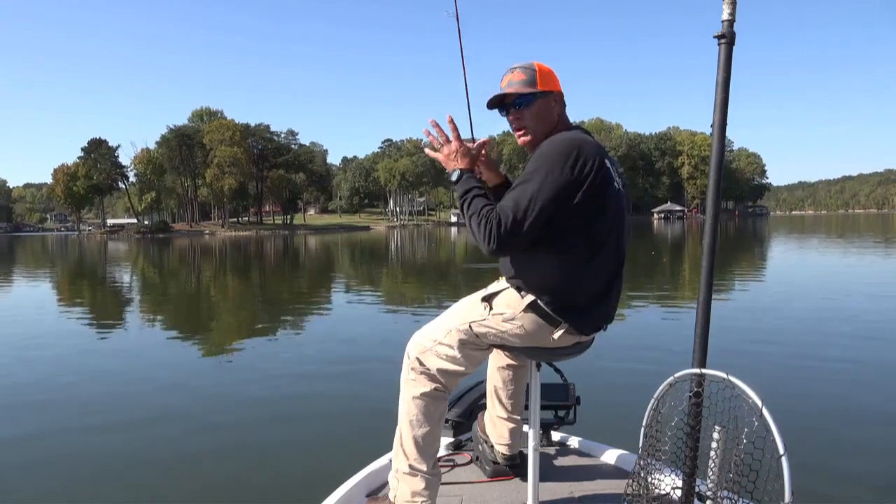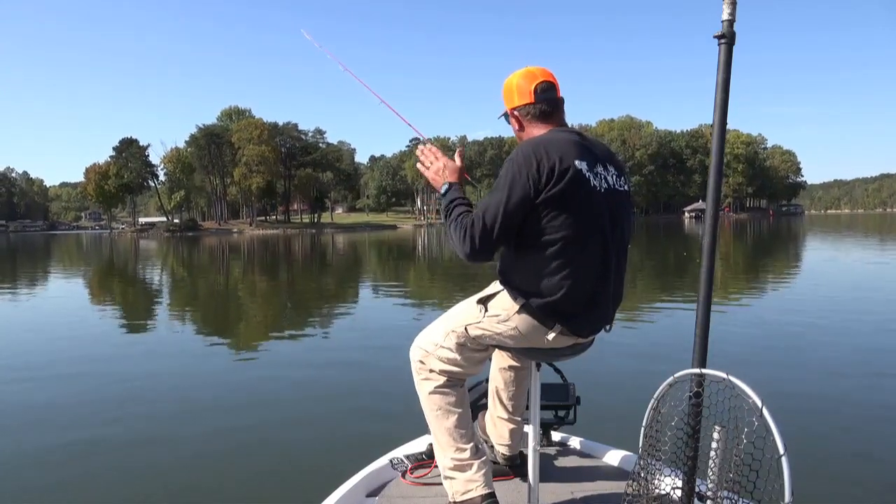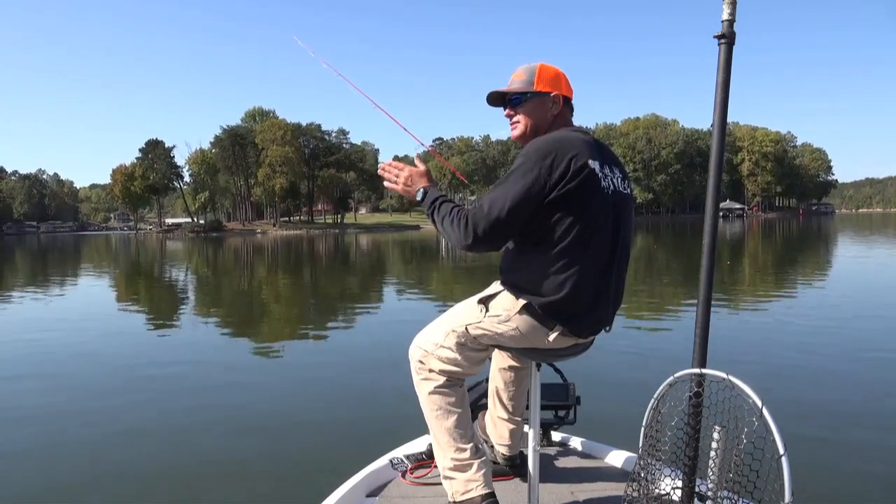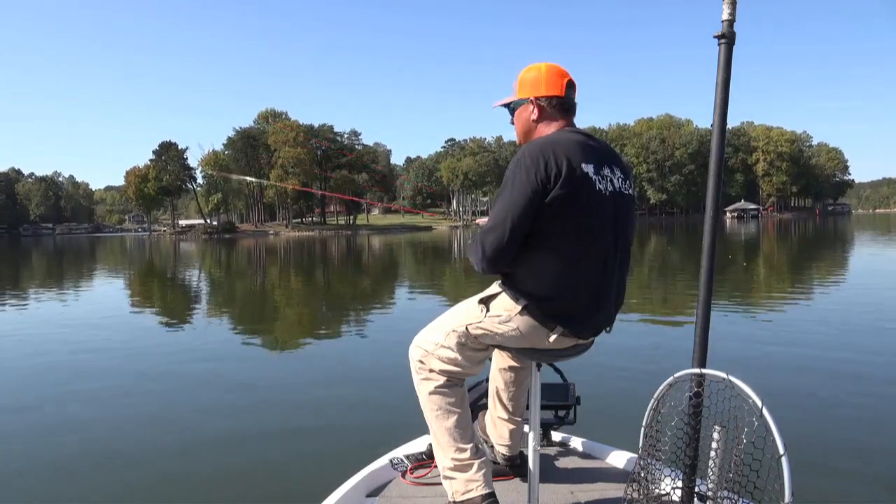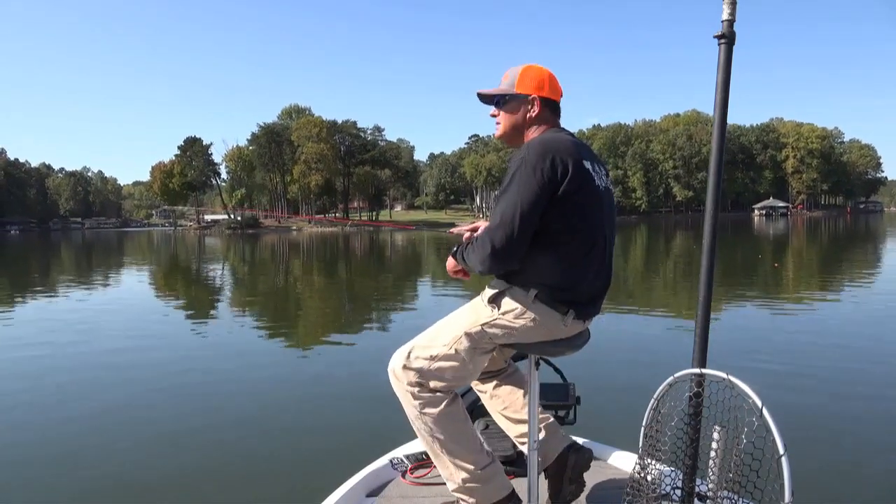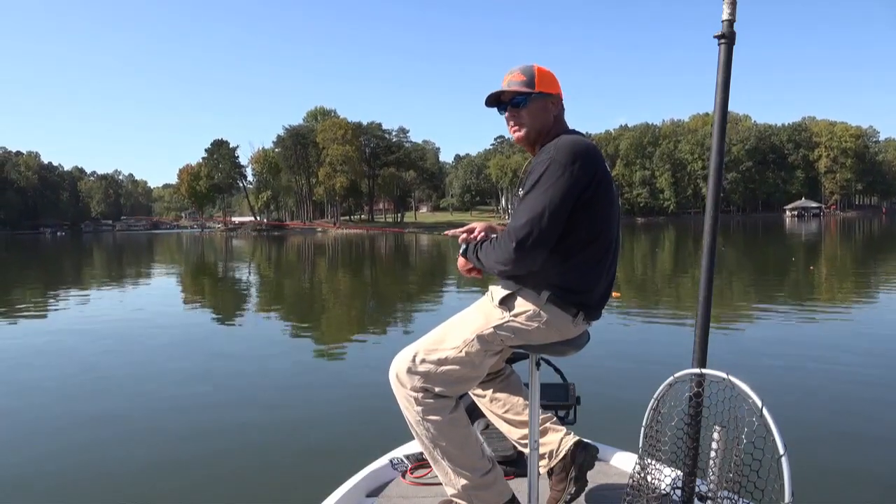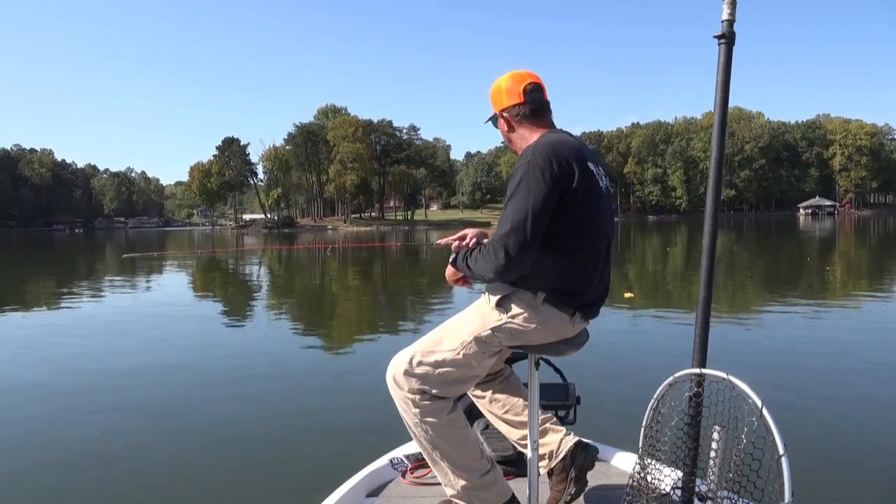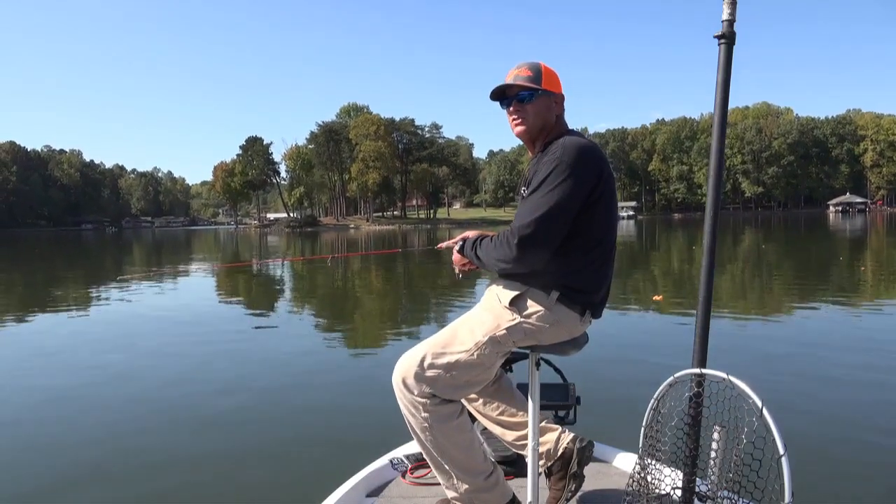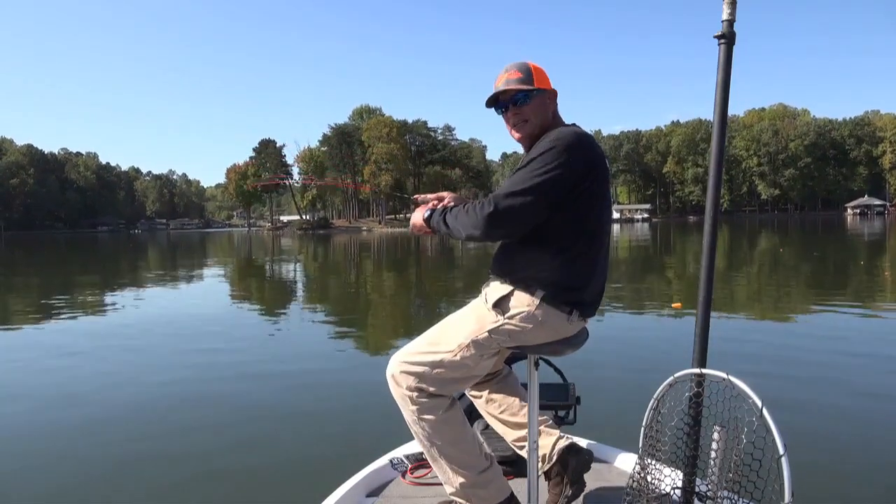Throw out past. Raise my rod up to allow that lure to fall straight down. 1, 2, 3, 4, 5, 6, 7, 8, 9, 10, 11, 12. Start moving it really slow. I'm feeling for a thump. Just bringing it back by those fish, hoping one will peel off and take the bait. And this would kind of be the same way as if you was trolling out the rear. Boom, just like that right there. This feels like a decent sized fish.